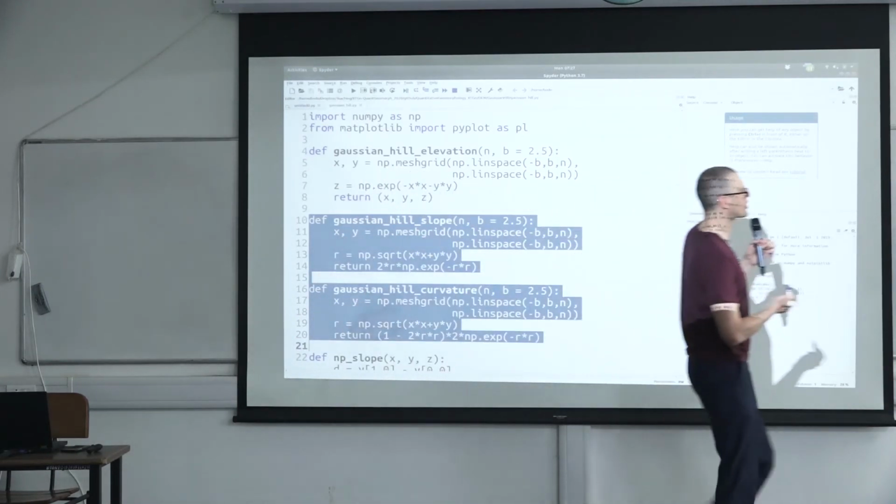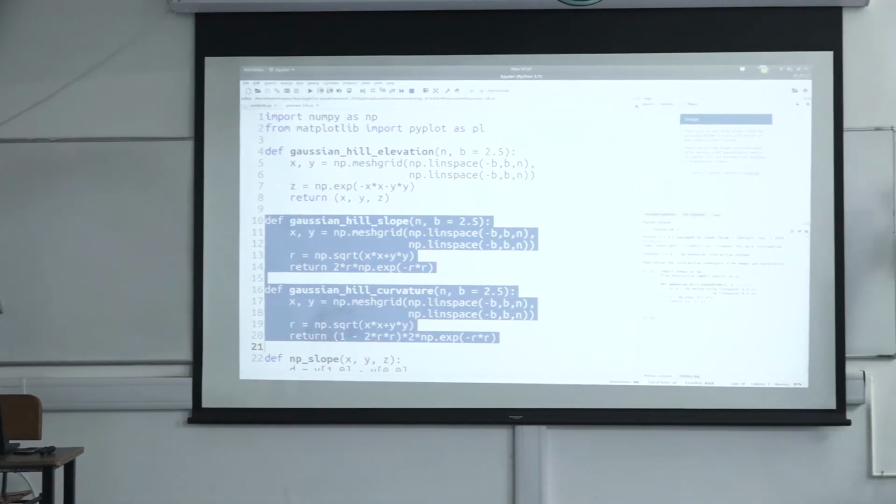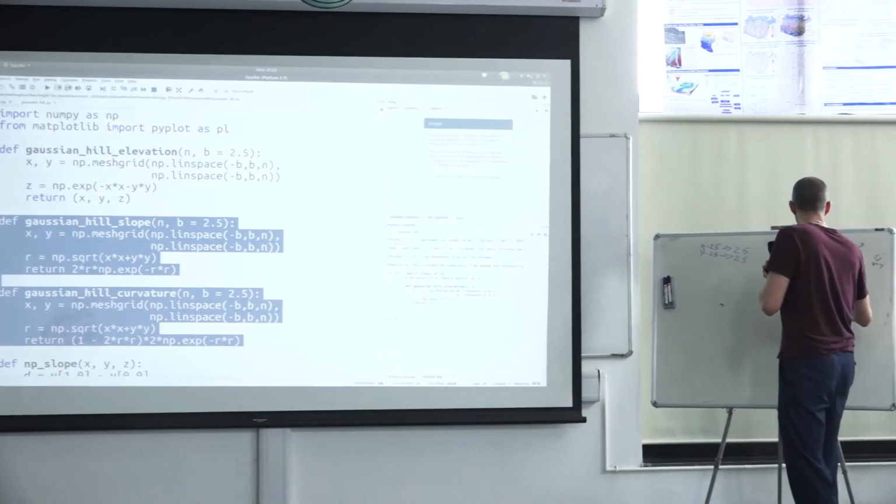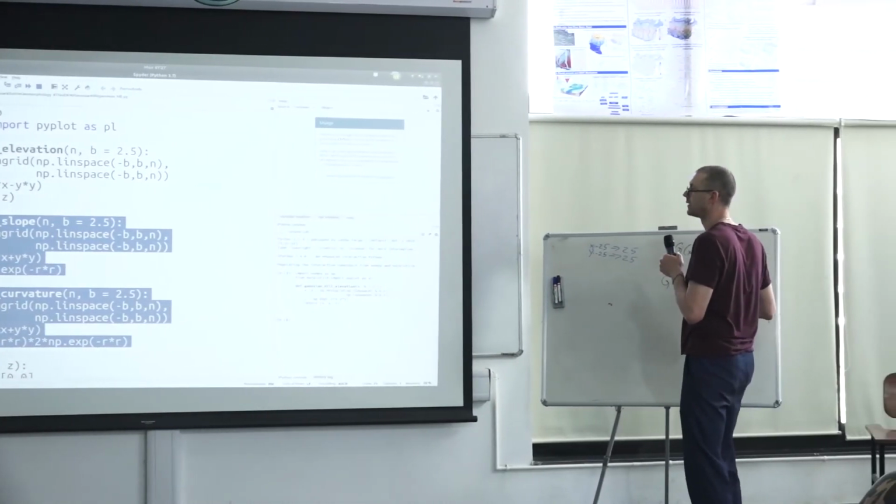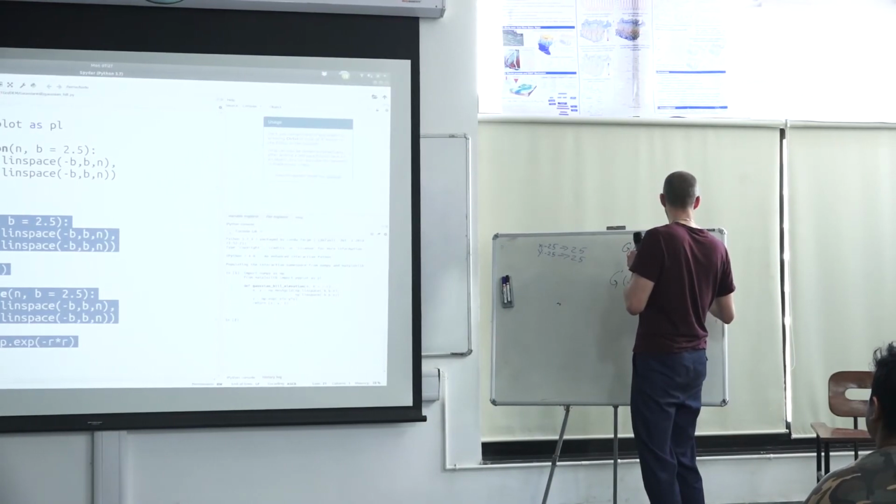So I could actually rewrite my Gaussian function to be e to the minus r squared, because x and y are the same. If I then take the derivative of e to the minus r squared, the derivative is 2 times r times e to the minus r.